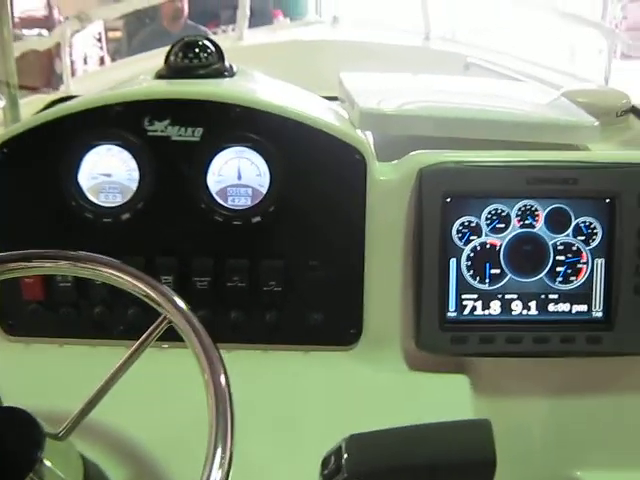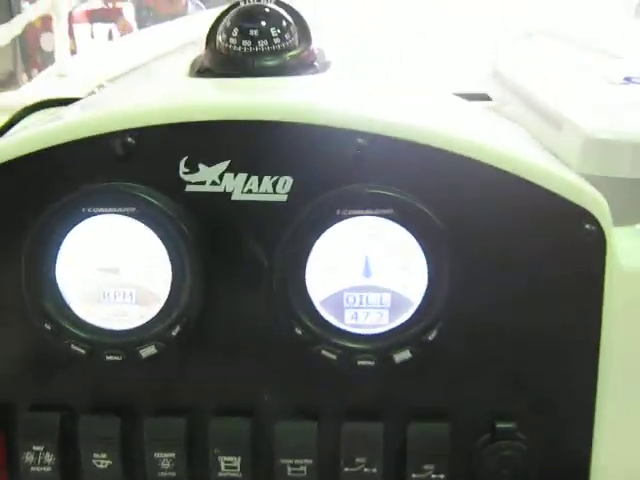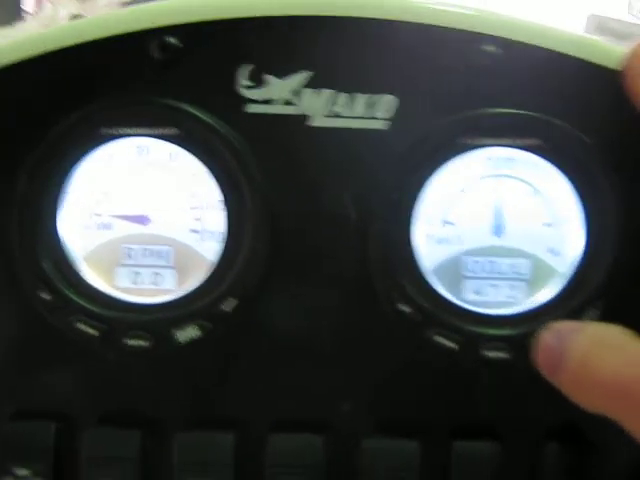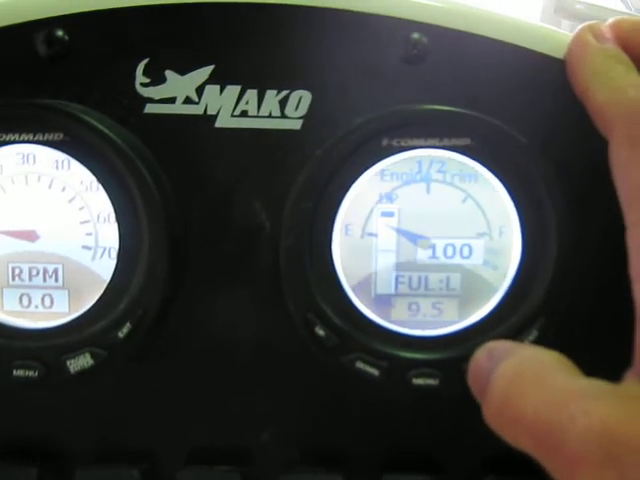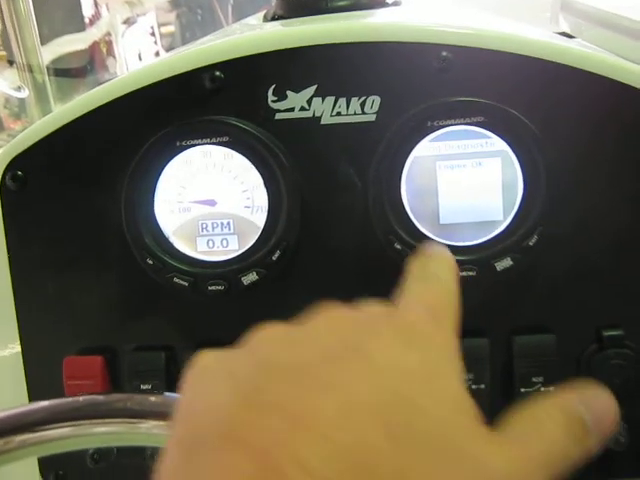Alright, Ian, if we turn on the key down here, your main I command comes on, and then you can actually scroll through these just using the pages or the enter button. So you can actually go through and see the different levels right here. This gauge will flip through and show you the different things. This one stays where it is.